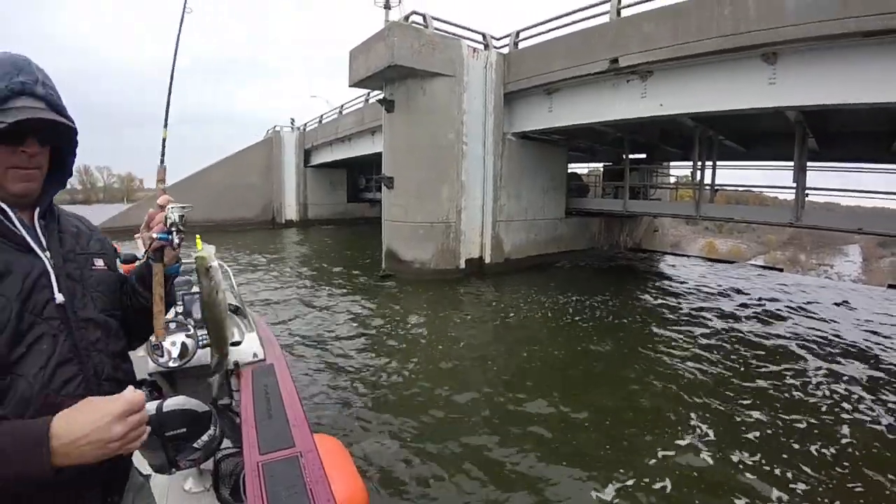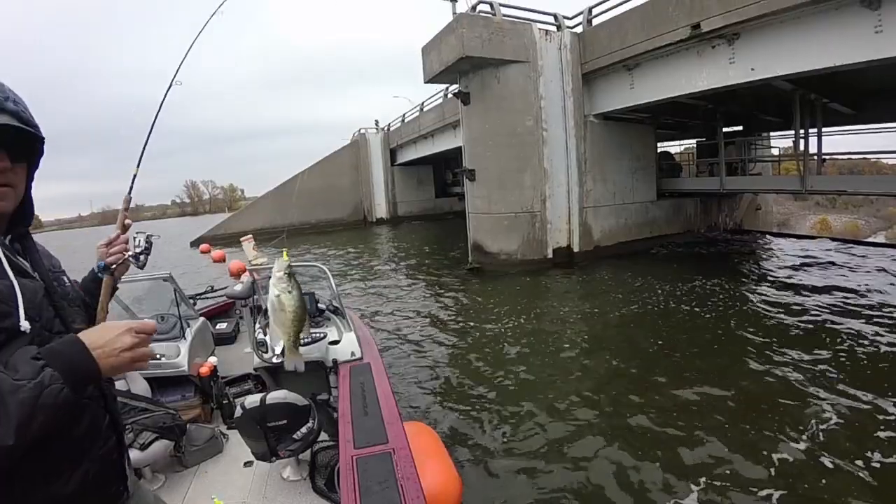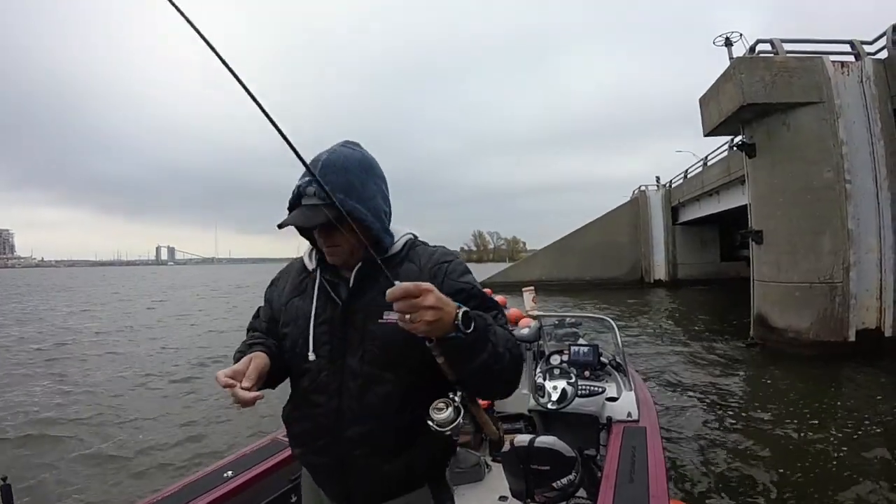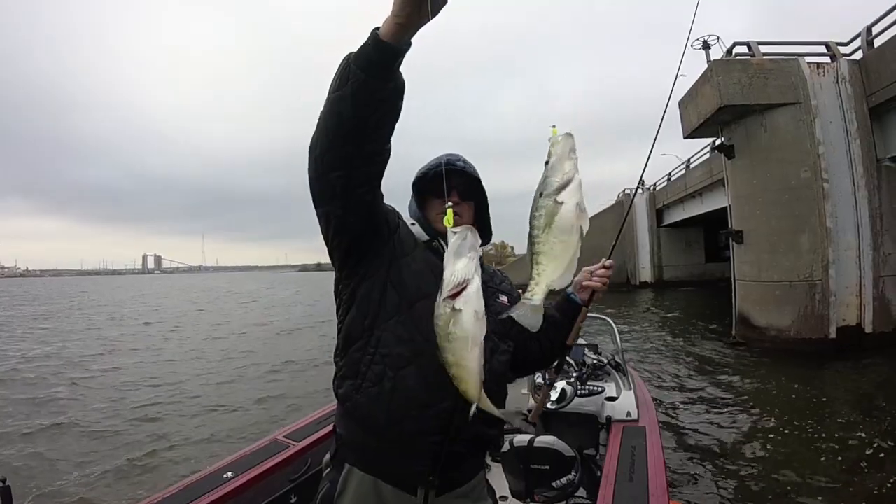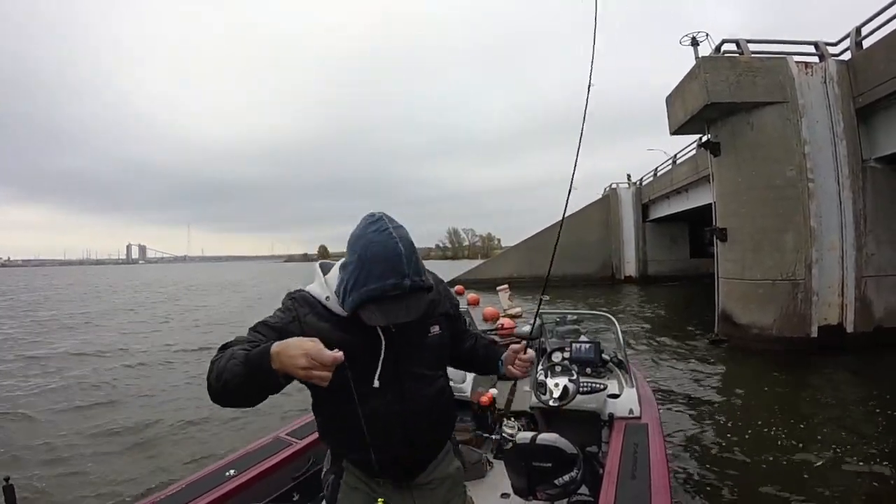Oh yeah, baby, baby, baby. Woo. I want you to take a look at these hogs, baby. Woo. Nice, and look, the bigger one is on the lower jig, just like we were talking about earlier.